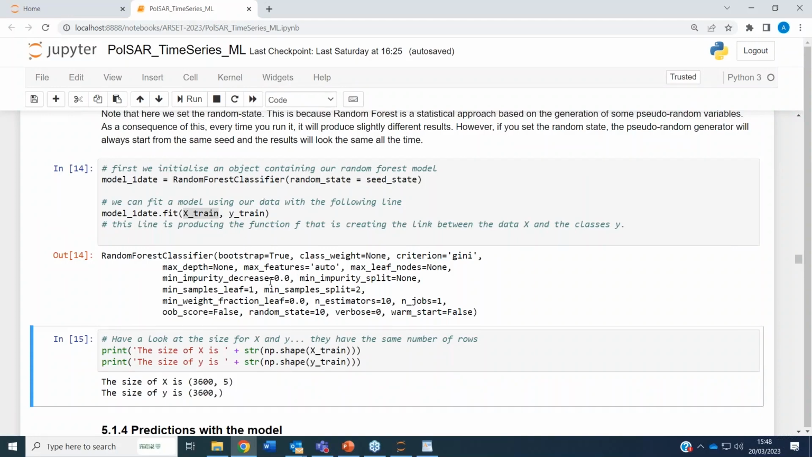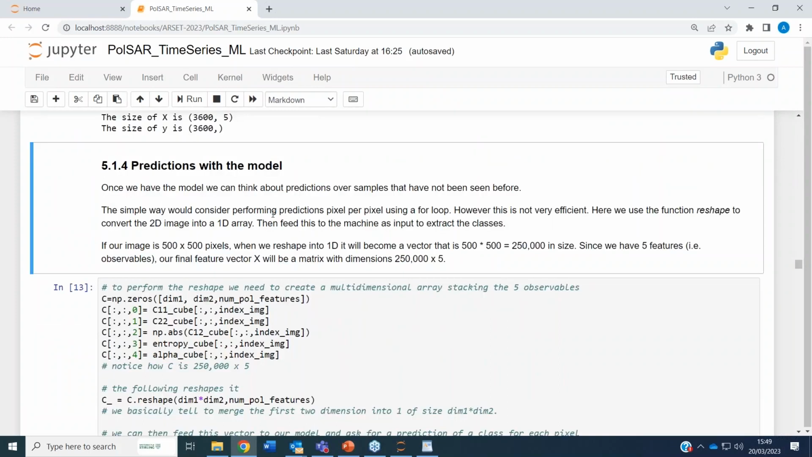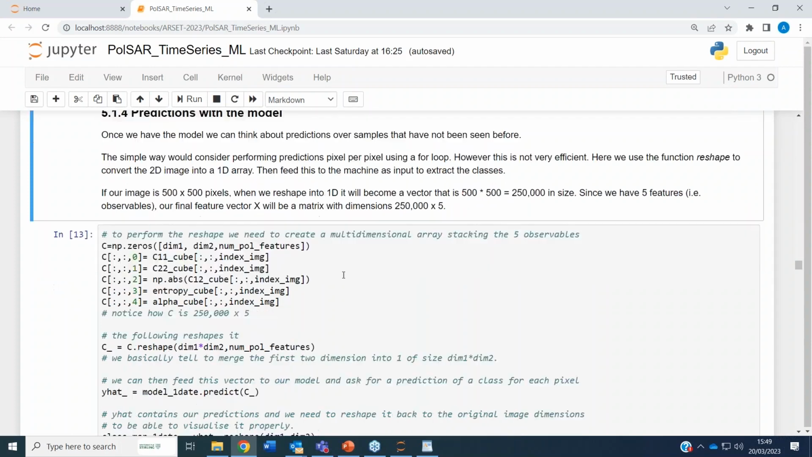We didn't crash. Now, once we have this model built up, we can try to do prediction. So we can try to do classification on areas which are not covered by our training. The trick here is that we need to reshape our data set in a way that fits the feature vector that we created.